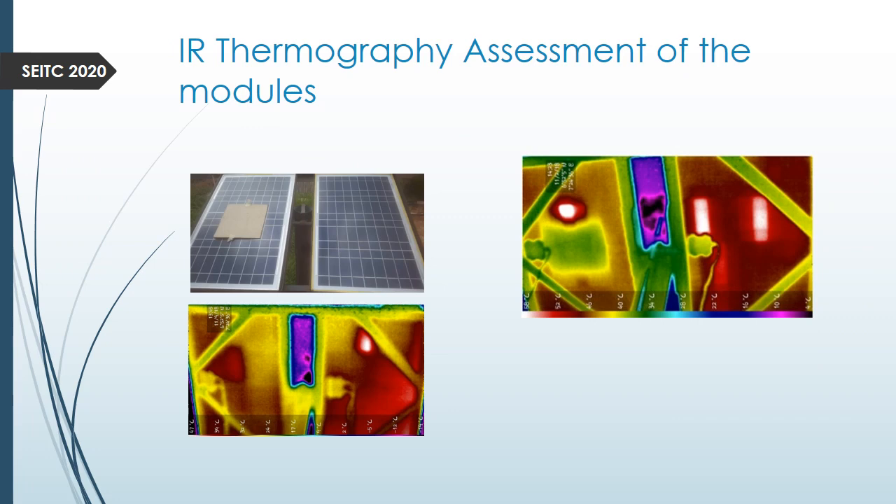The thermal images were still taken for the polycrystalline models, and you can see the polycrystalline exhibited slightly different thermal images compared with the previous one.